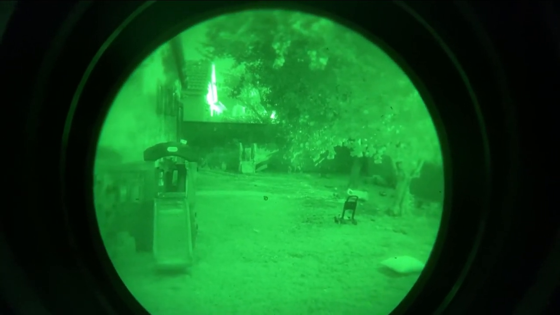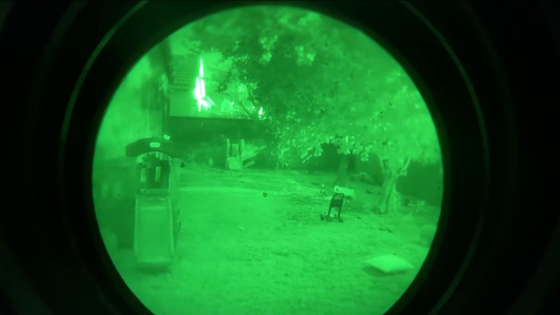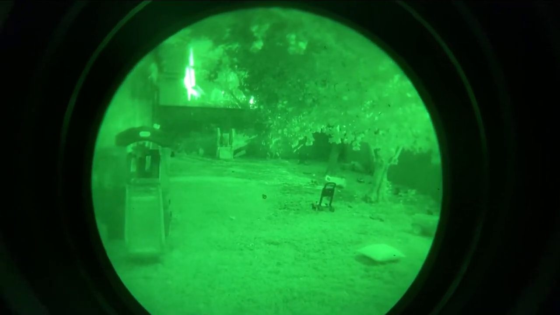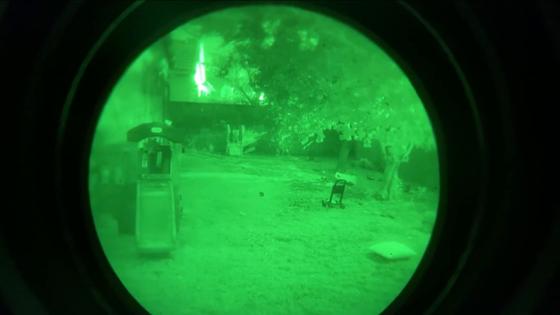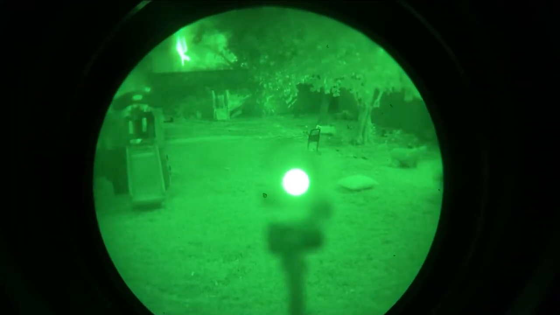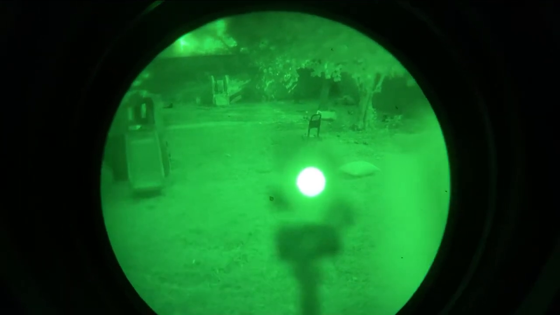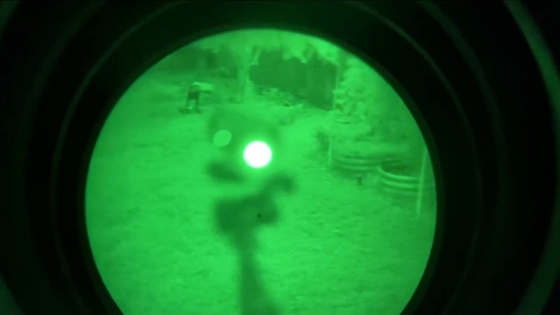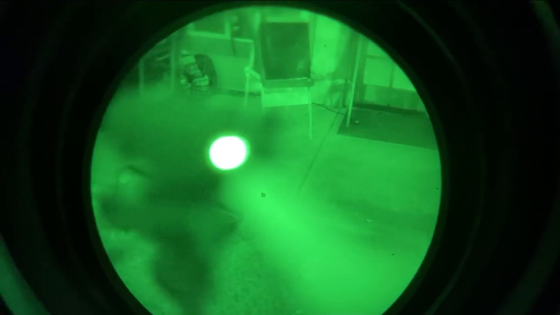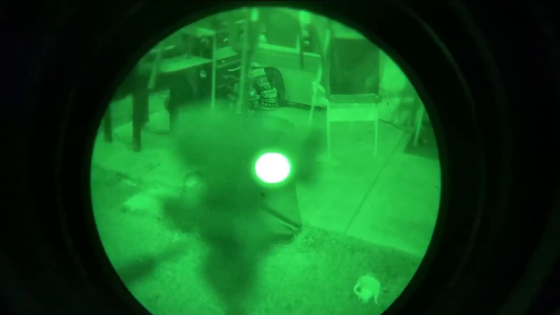But again, it would be nice to have an IR illuminator, and the next thing I'm going to show you is what the Sionyx Aurora looks like under night vision while it's filming. So if someone else had night vision on, what would they see when they looked at you? All right, so obviously if this was helmet mounted, your face would be blocking that light right there. From the left side, you have a green light that indicates that the thing is powered on. When you walk around to the right side, you can see that this light indicating that the recording is on. And with the naked eye, it's a bright red light.